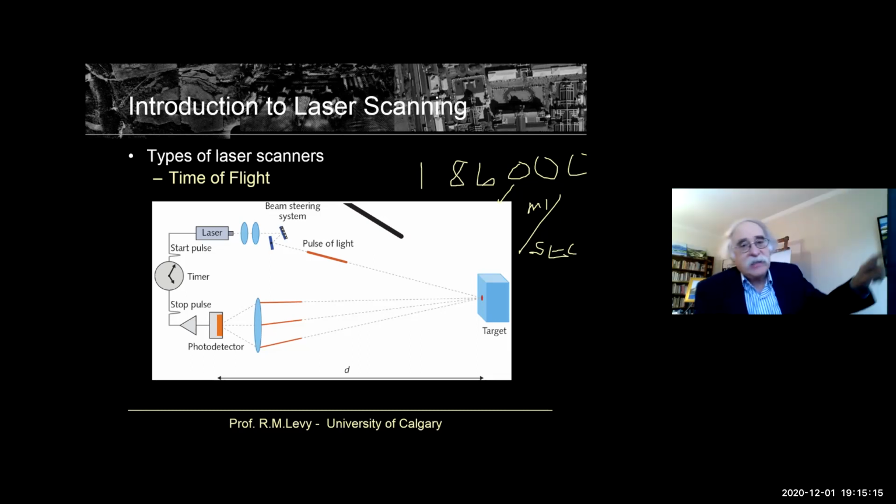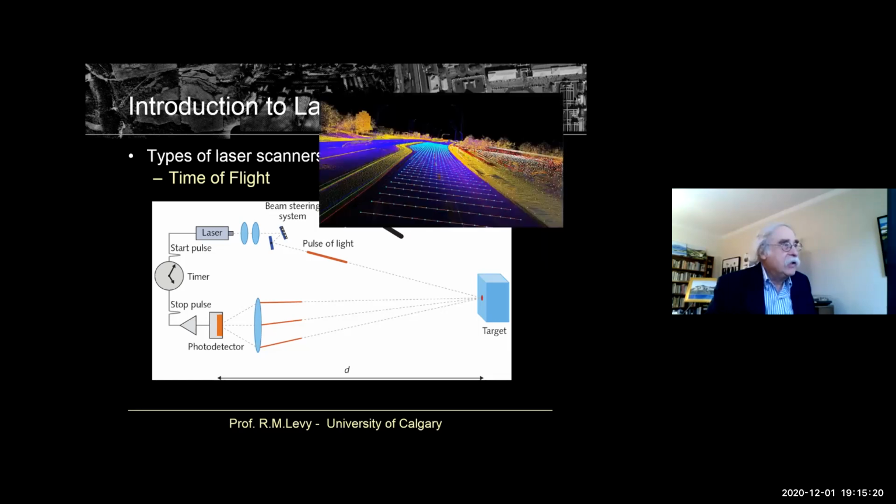The result is a point cloud, and you can see the individual points that make up this cloud. Each one was measured individually.